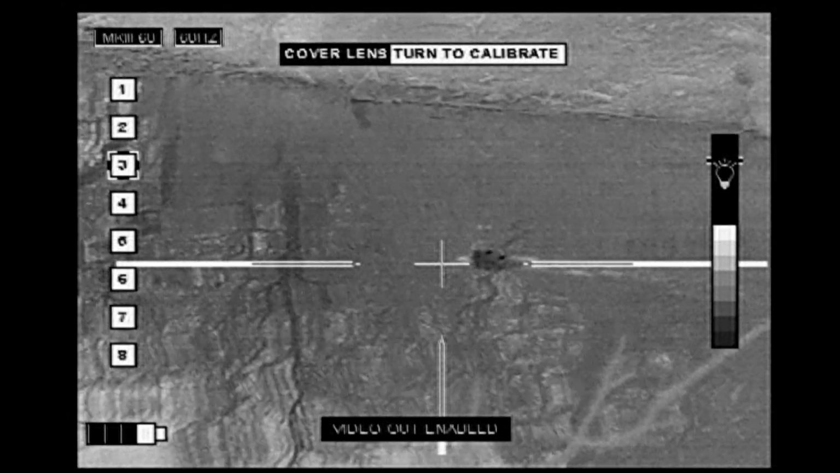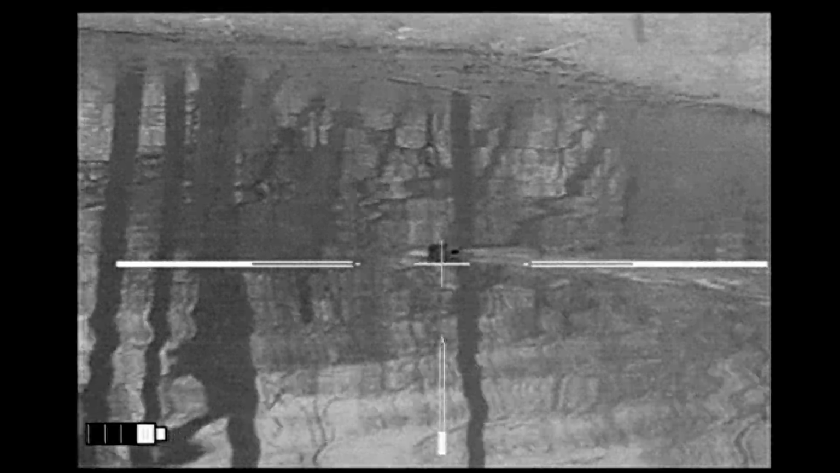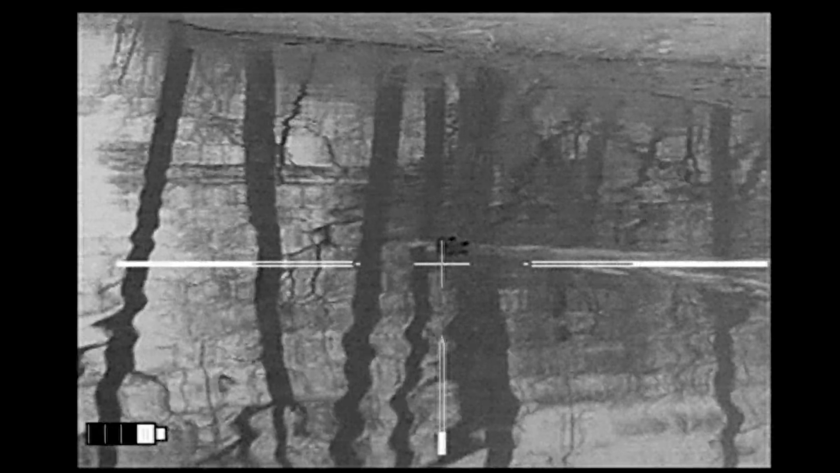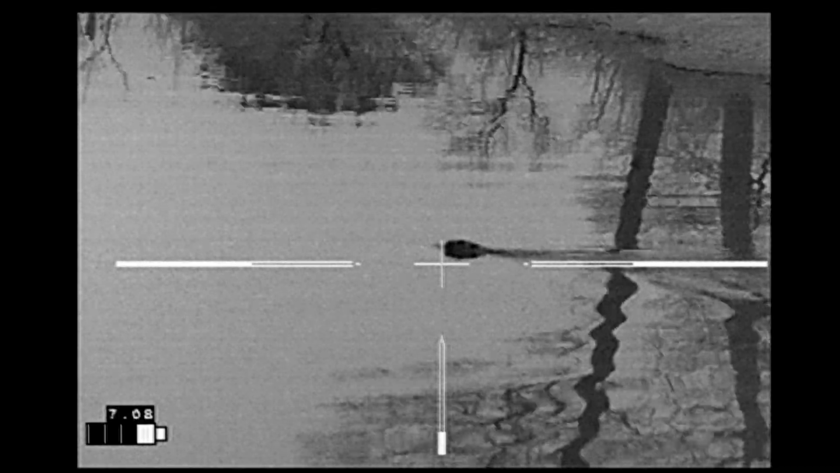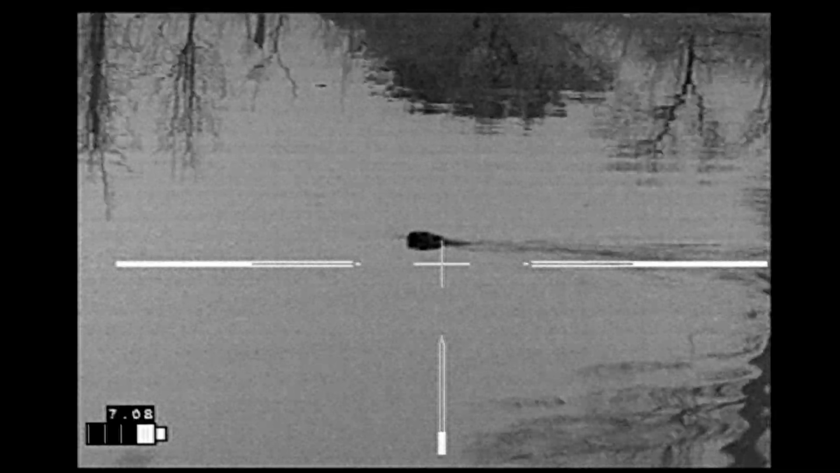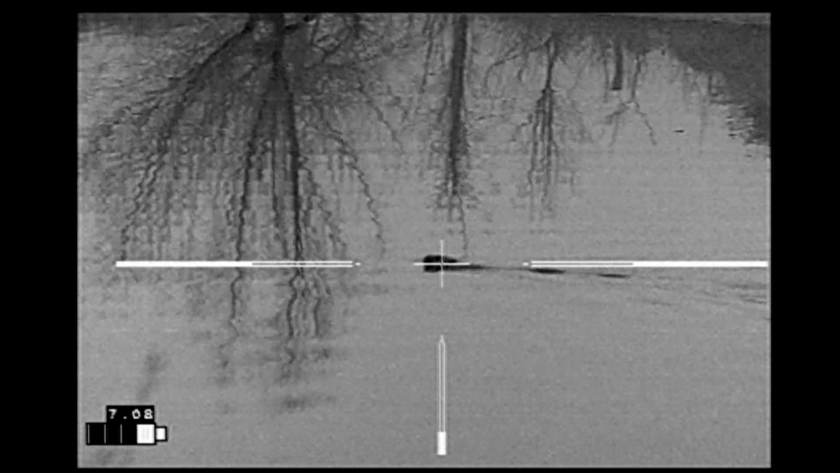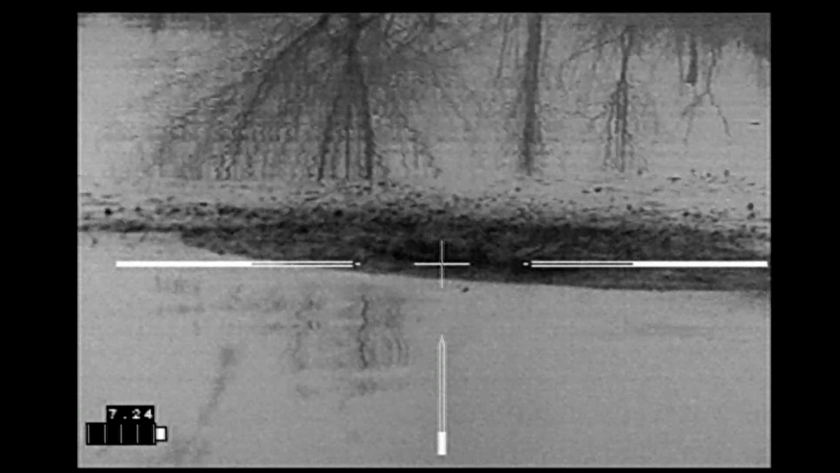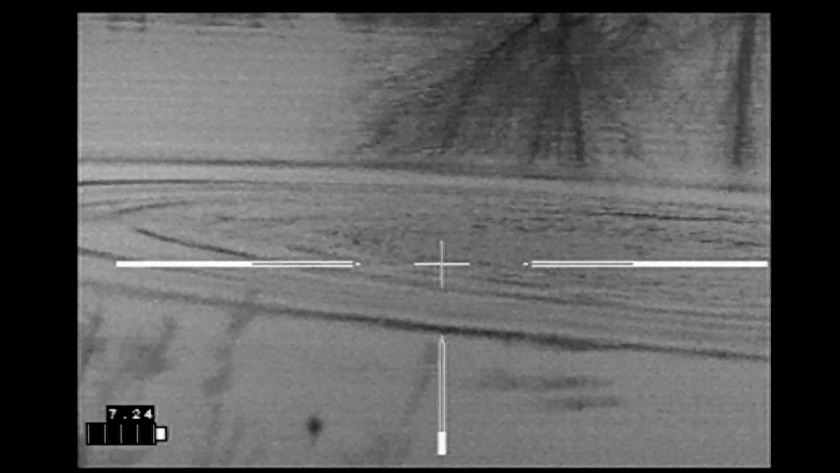Now, more than once in the past, I've shot beavers that have managed to dive, and then I find them the next day floating on the surface. And while that last beaver may be dead, I think this one definitely survived, because again, it's too close. I lined up the shot great for a beaver farther away.